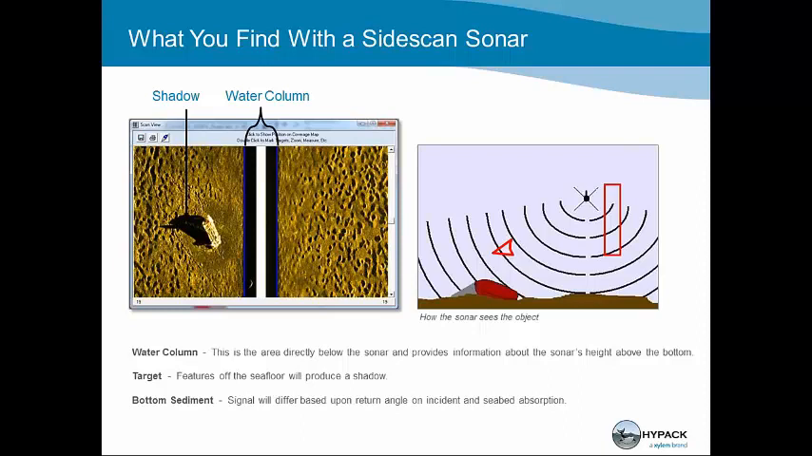The sound waves are emanating out from the sonar, and you can see the boat on the bottom in red, which would be the target that we're trying to find. To the left of that is a little gray area that's a triangle. That would be your shadow. The shadow is going to be very important to us.